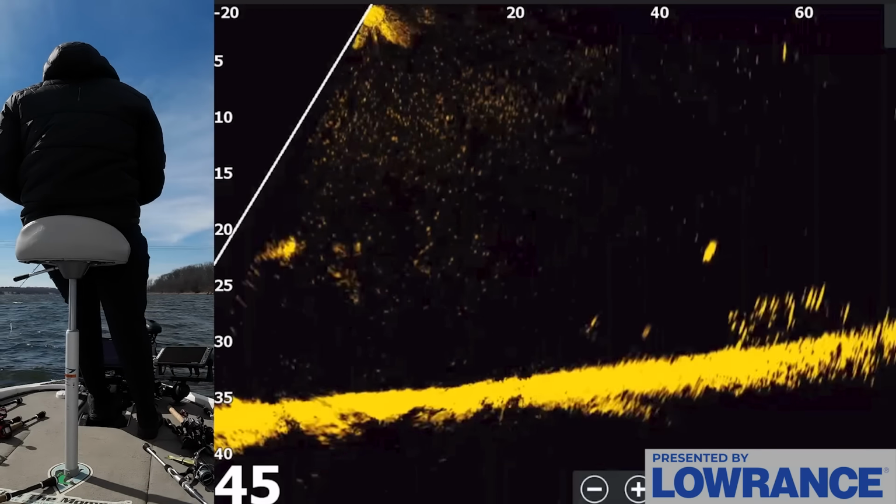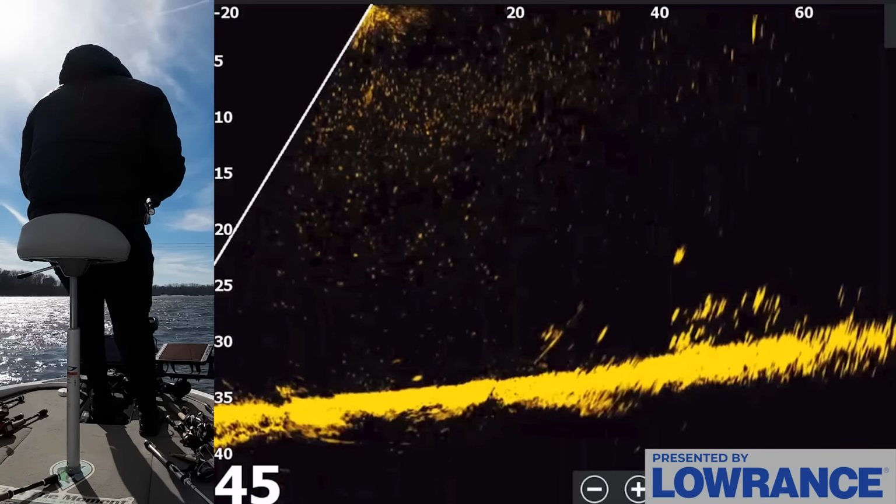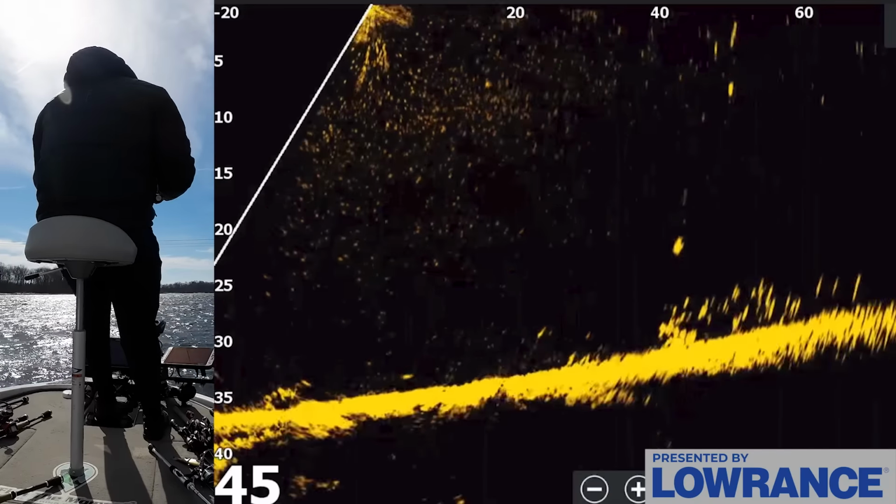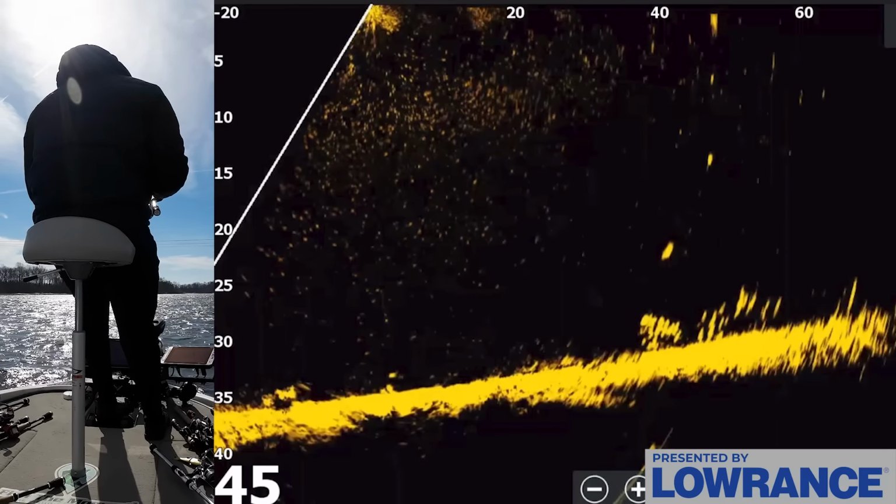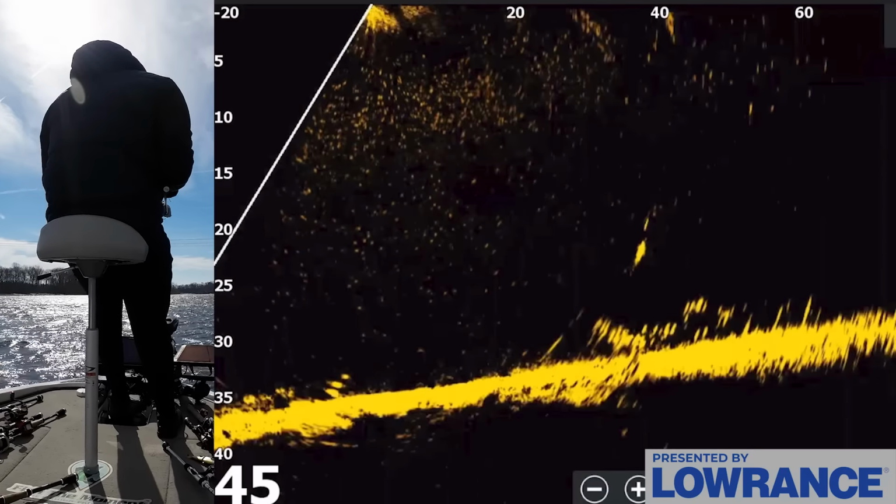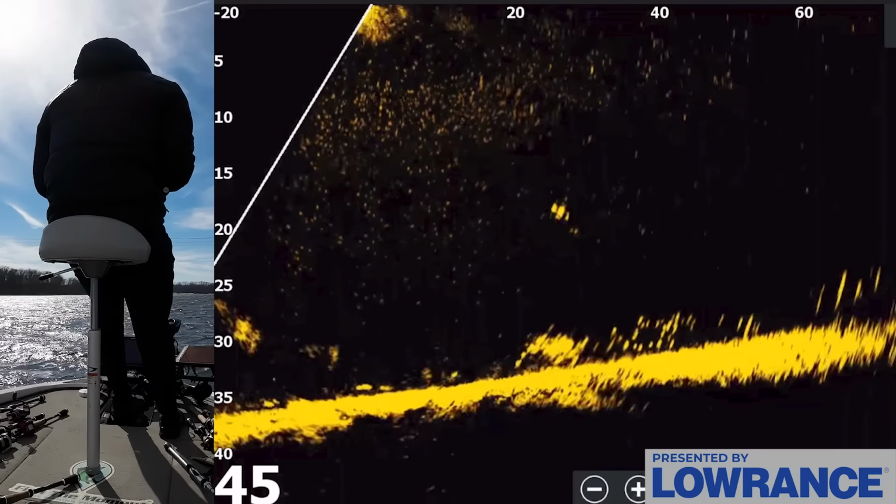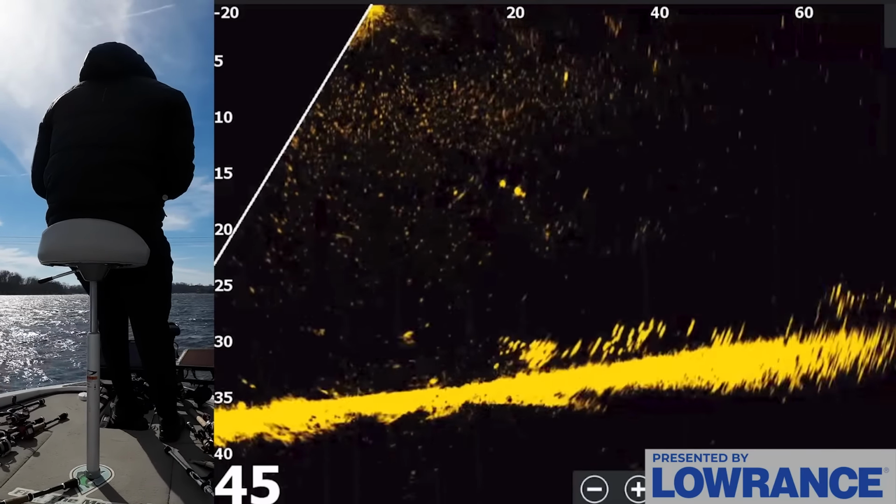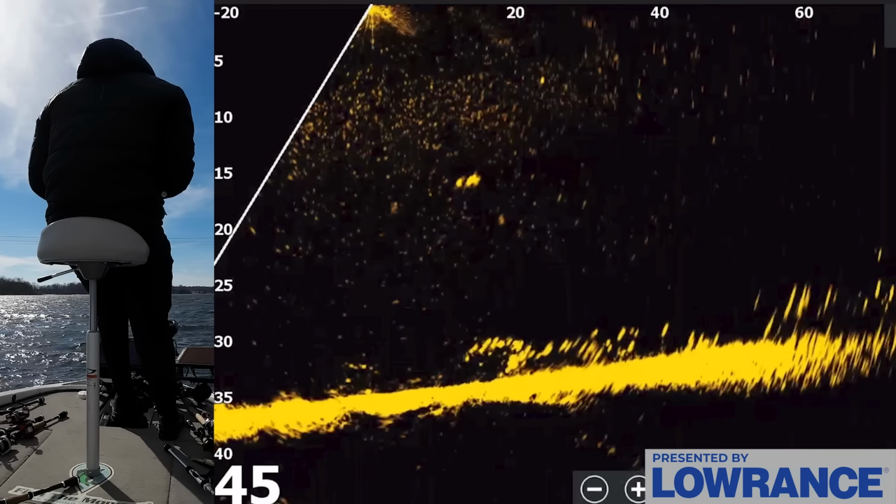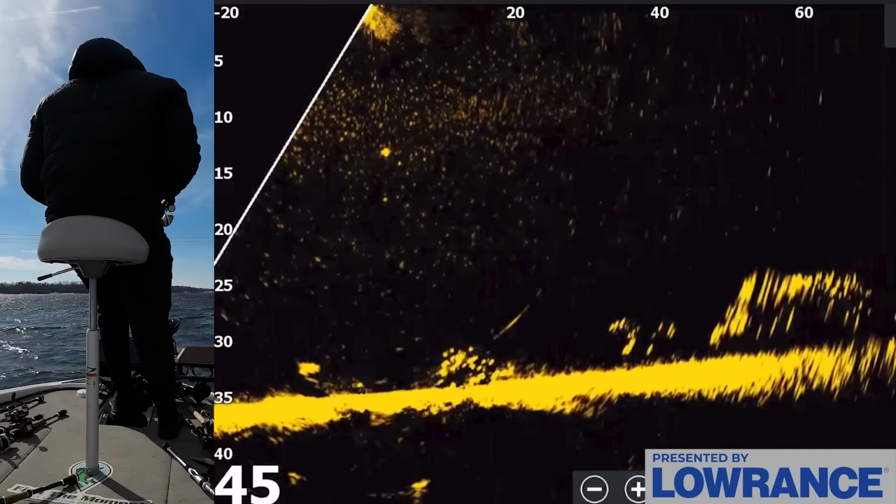There he is. And the reason I can tell it's a bass is, again, how fast it's swimming. The faster these fish swim, the more likely they are to be bass compared to trash fish like drum and catfish and carp. And here he comes. Come on. Eat it. Eat it. Come on. Oh my gosh, that's a good fish right there. He didn't get it.